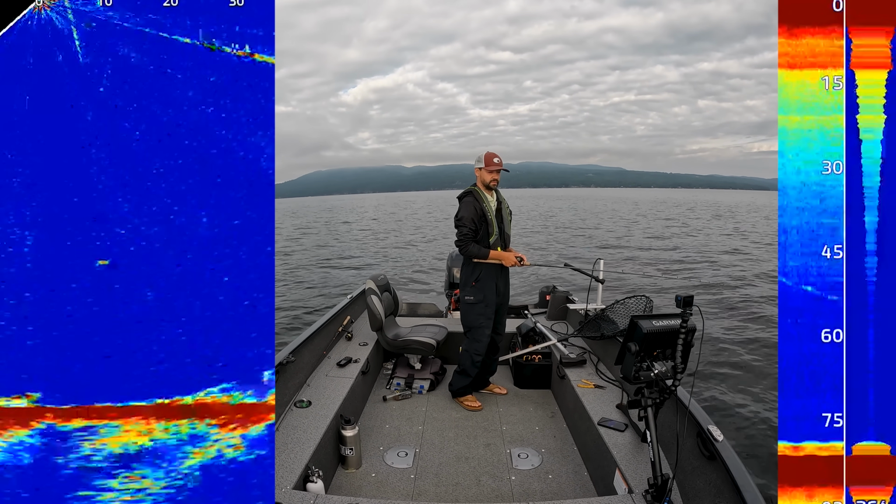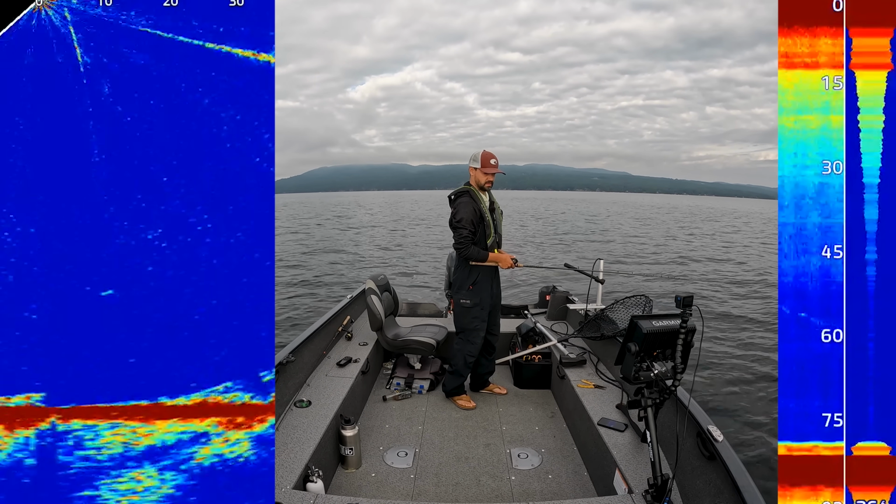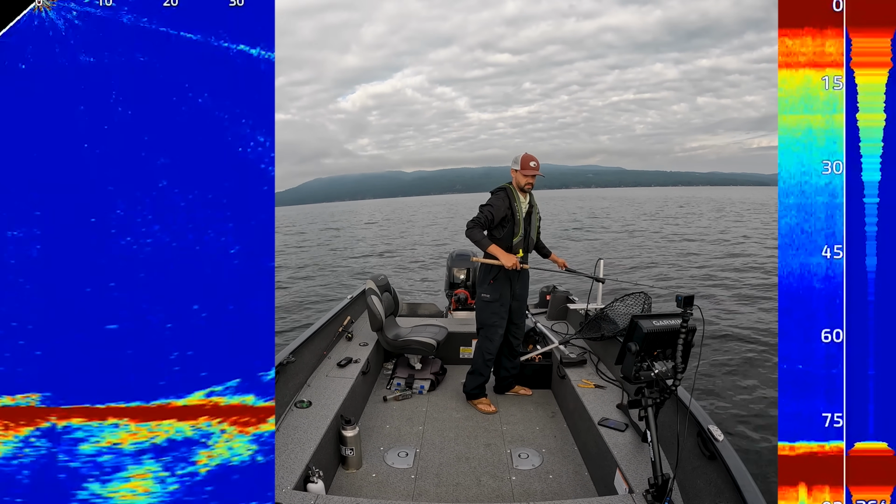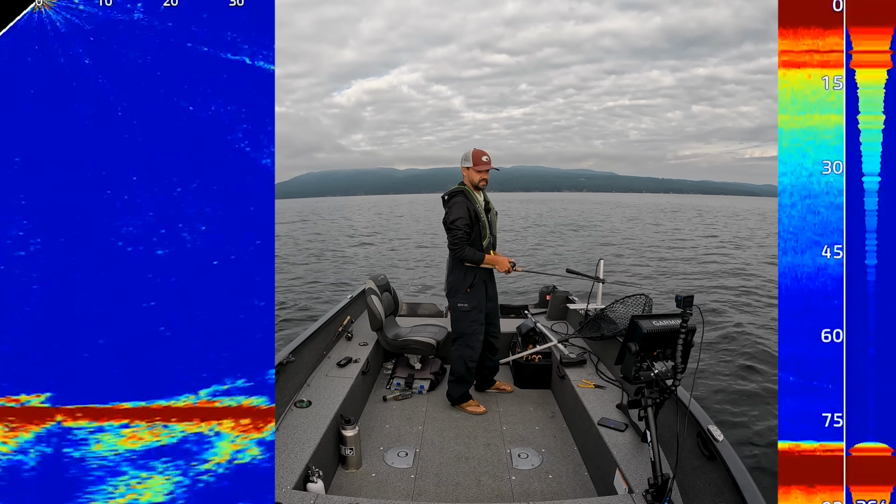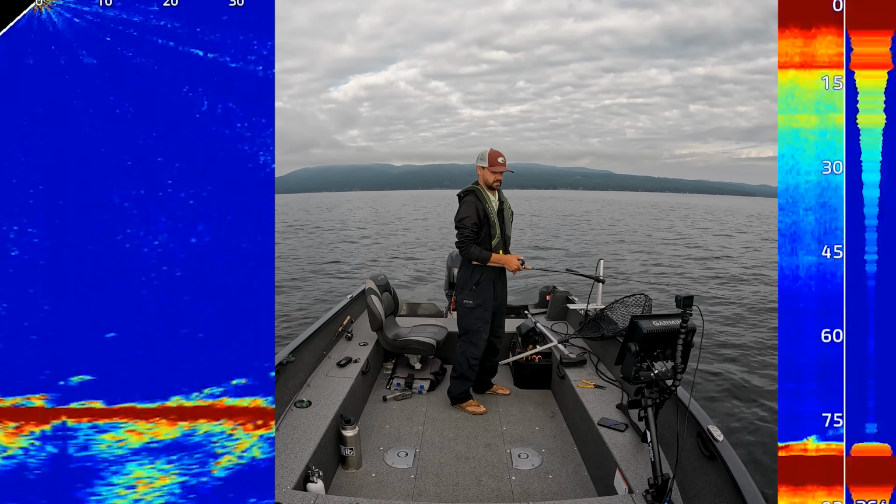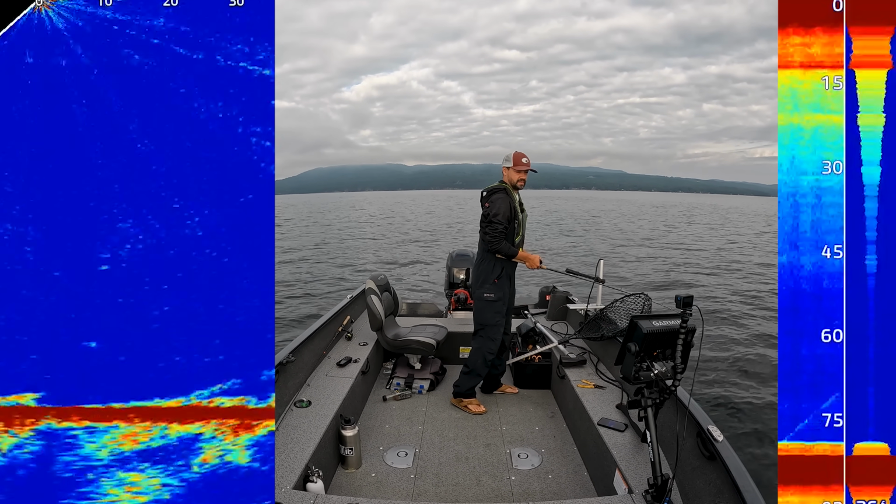And you guys can see the 2D on the right there, which I think I need to turn the sensitivity up just a smidgen. I can just barely see my jig on there. Oh, here they come. One.